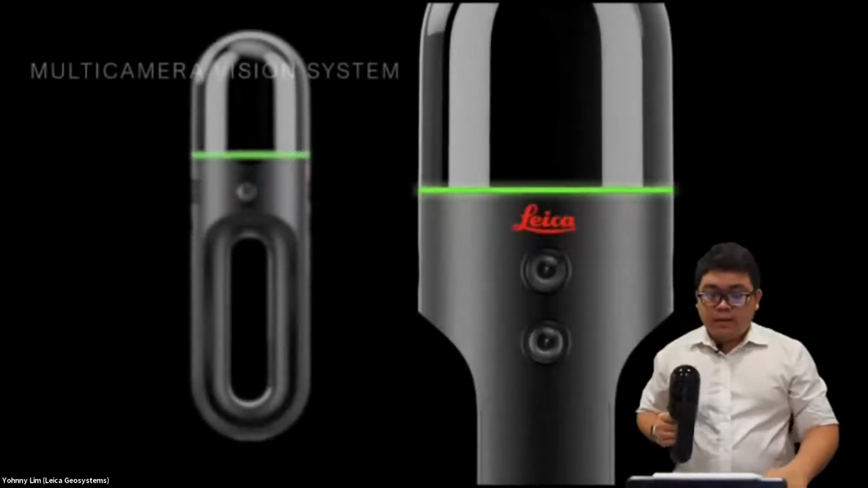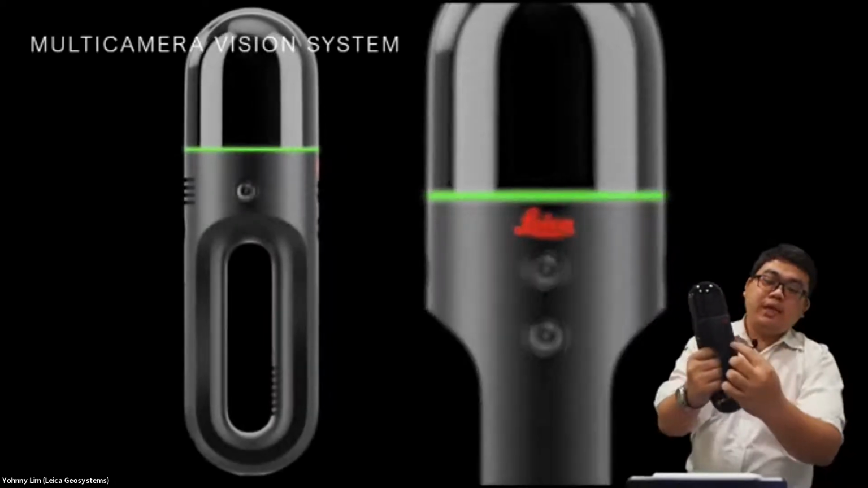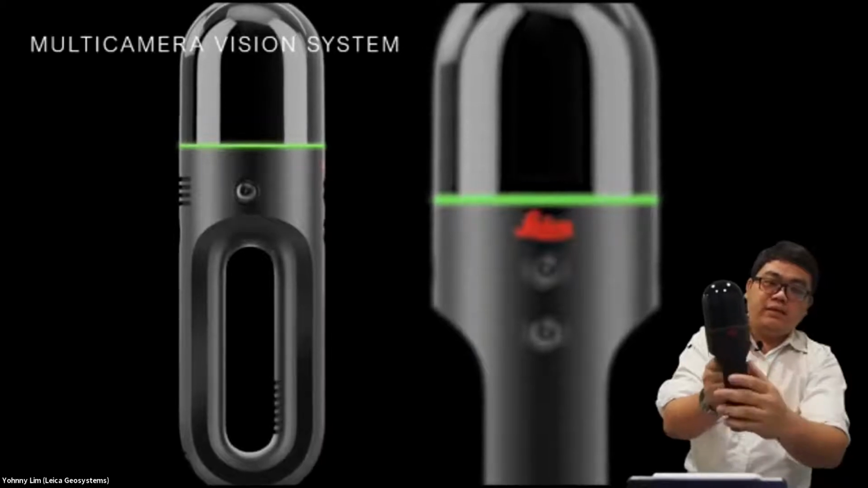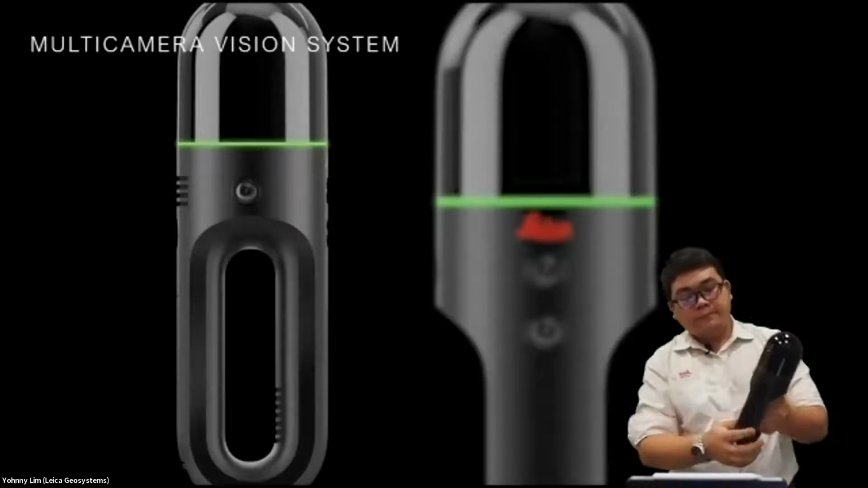Okay, and on the BLK Go, there is also a multiple camera system. There are 3 cameras mounted, 1 in front and 2 on the side. These 3 cameras are panoramic cameras. They capture the environment while you are walking.